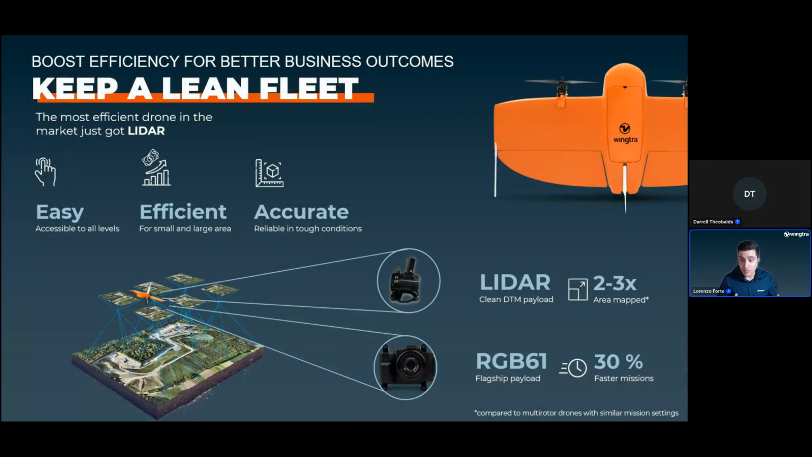So closing the loop here, we're looking at LiDAR and RGB. And so having the ability to have both sensors on your drone means that, we say, you keep a lean fleet. You have one tool that gives you very high quality data. It's easy to use. In the case of the LiDAR and the RGB camera, they operate exactly the same. It's just a matter of selecting the right sensor via the Wingtra Pilot app on your tablet, or when you plan in the office with the Wingtra Hub, and then selecting the mission parameters, and then you're good to go.